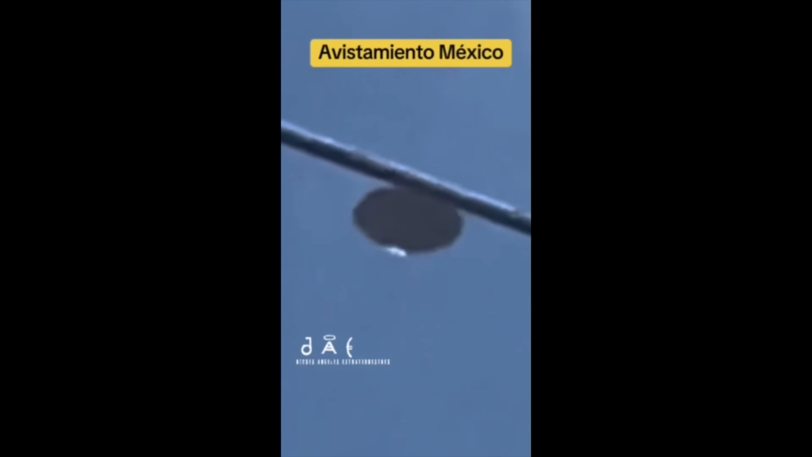And again, we're getting this weird warbling, like glitchy effect. Even look at that flashing in the front. That makes no sense whatsoever. But that weird warbling, it's something that we've seen in a lot of UFOs.